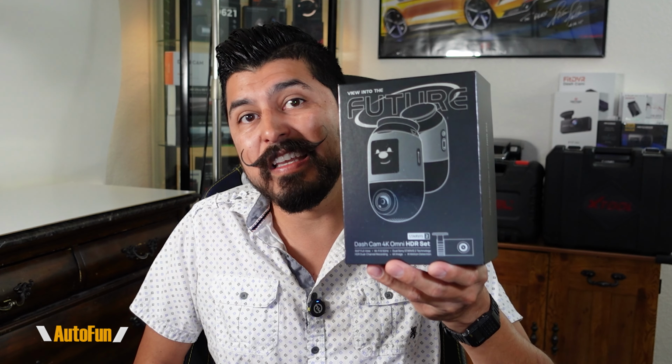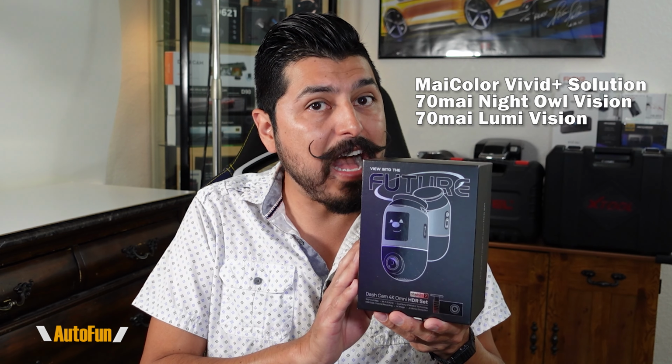So first I'll explain the three main technologies that 70mm is using on this dashcam, which are the Make Color Vivid Plus solution, Night Owl Vision, and the Lumi Vision technology. Each one, they say, is designed to address the most common challenges when it comes to dashcam video quality, which is poor video at night, basically video that is too dark, and overexposed video during the day, basically video that is too bright and the image is washed out.